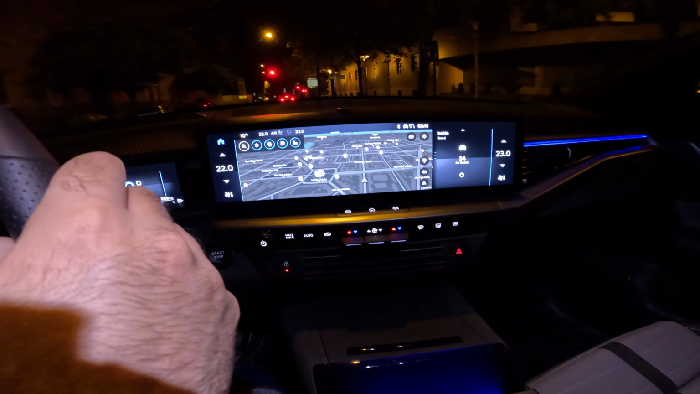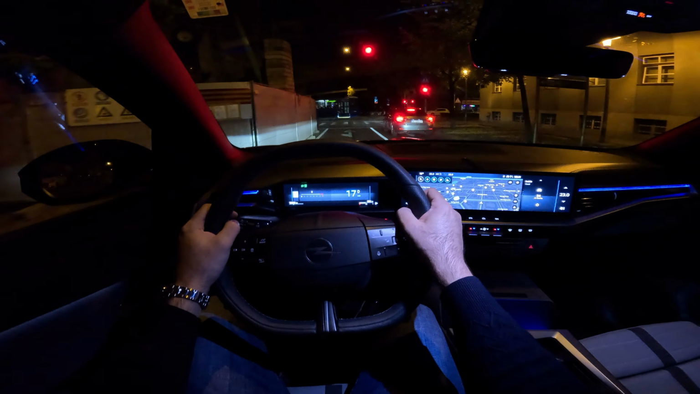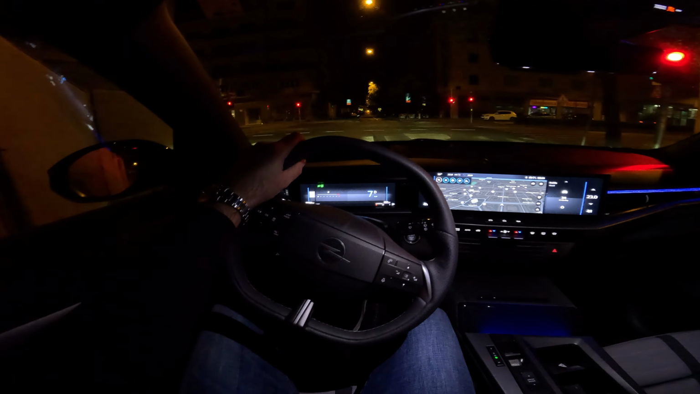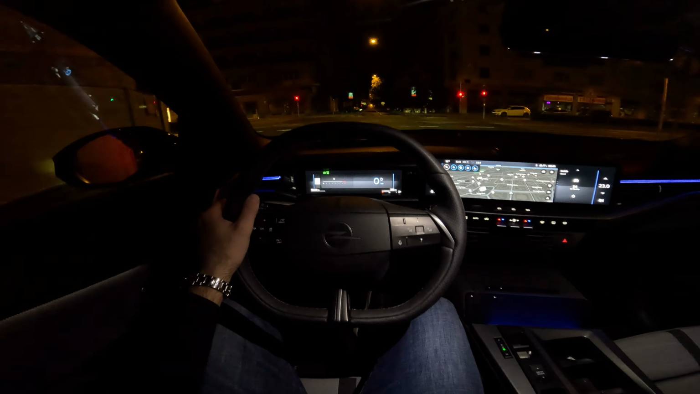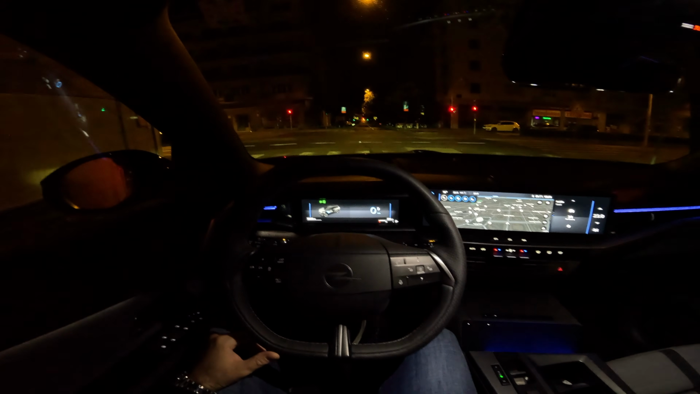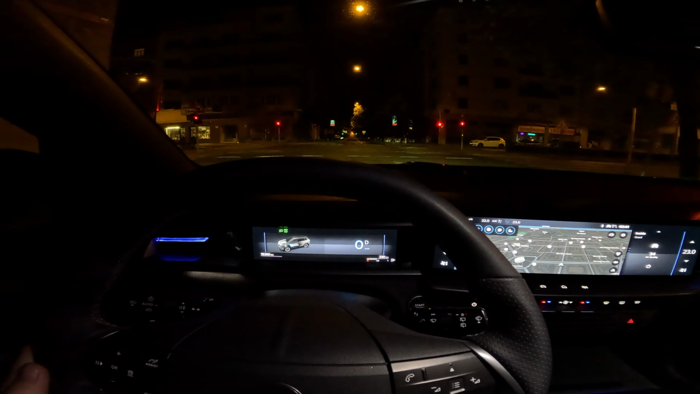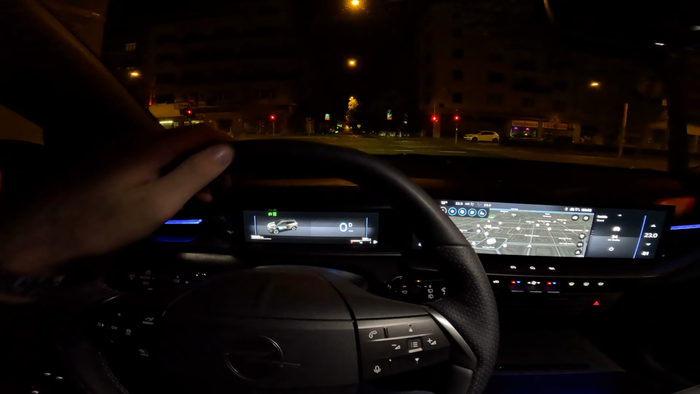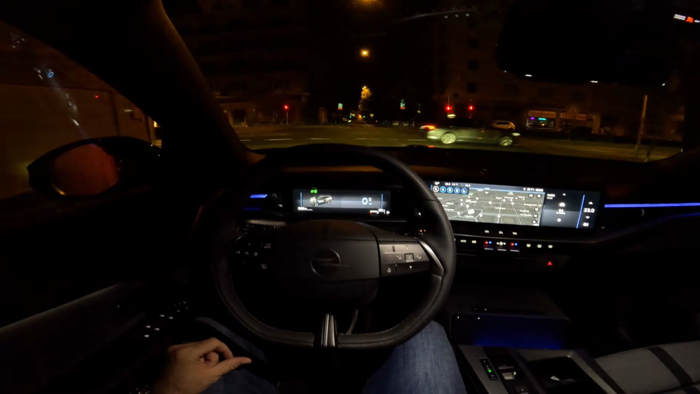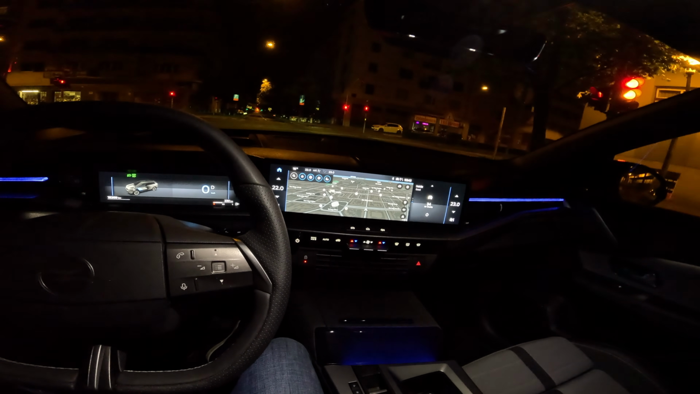And the map view is so cool with the 3D view of the buildings, looking very nice indeed. Nice attention to details. Not sure how much the camera is catching it, but the head-up display has really a lot of information. You also have the map view there, the speed limit, and yeah, definitely makes your life easier, especially when you're on a road trip, for example.